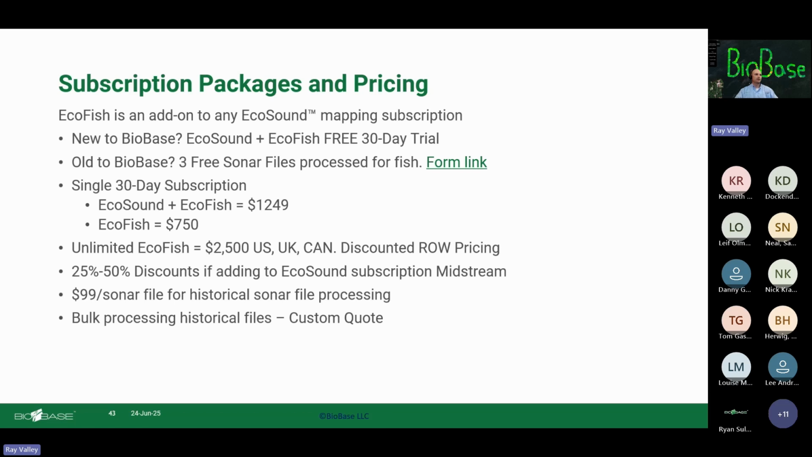Some quote there. And plans can be reviewed at biobasemaps.com/plans.